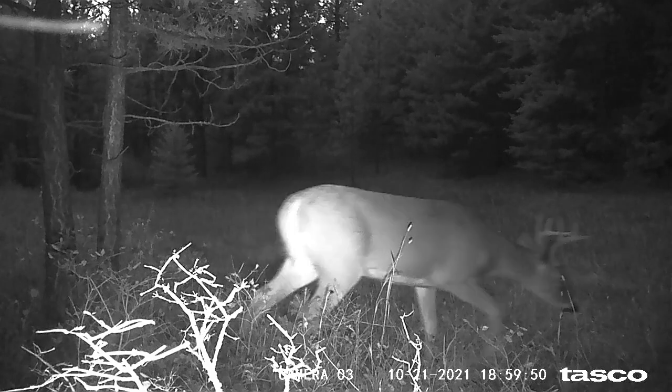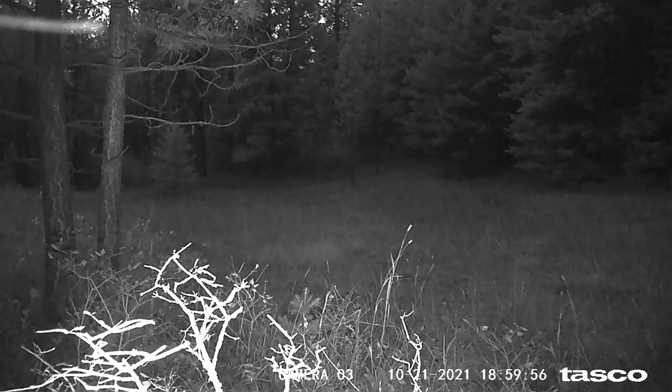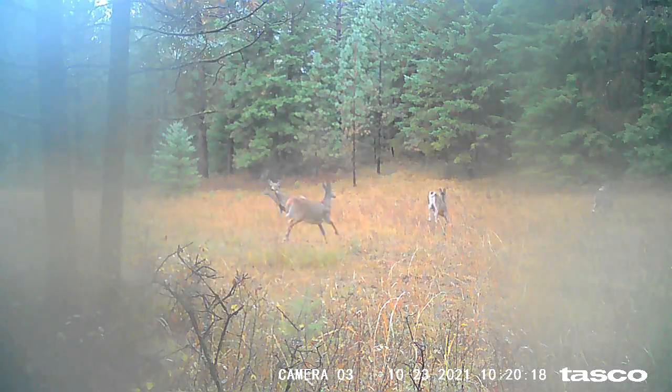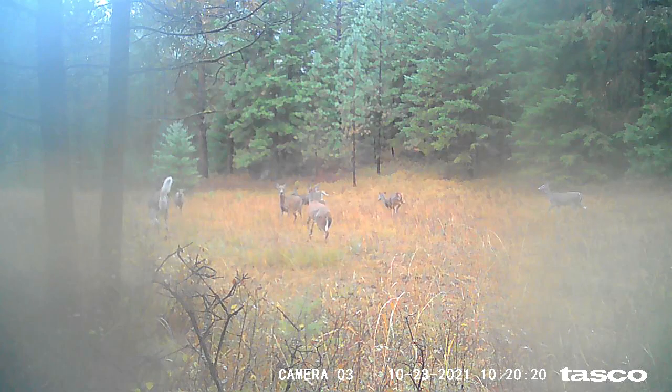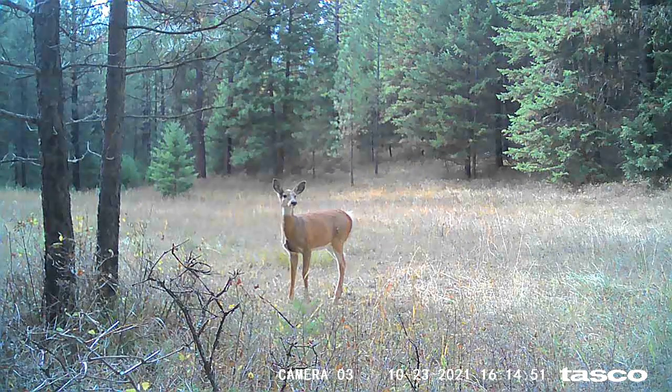Here's a little guy, just nosing through. The fact that those 3 deer were all together tells us that that is pre-rut. They are not looking for does yet. This is a big group of does. I don't know that I've ever seen a group this big all together until after the rut in the wintertime.